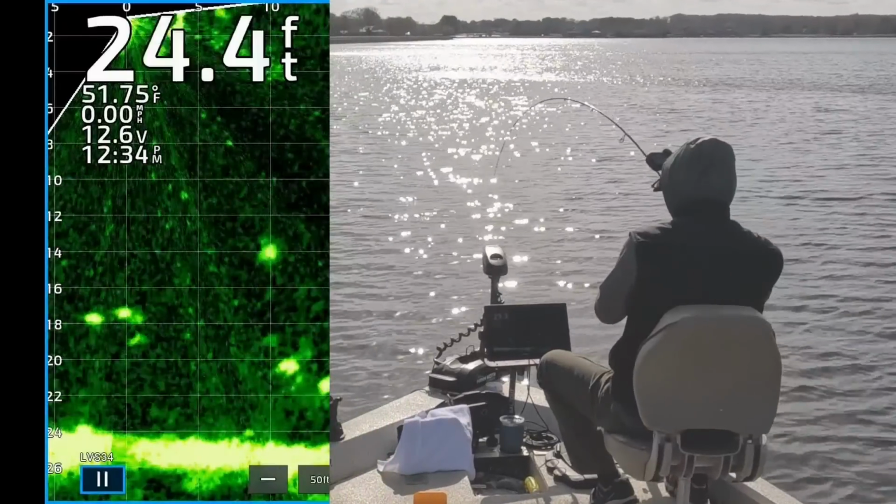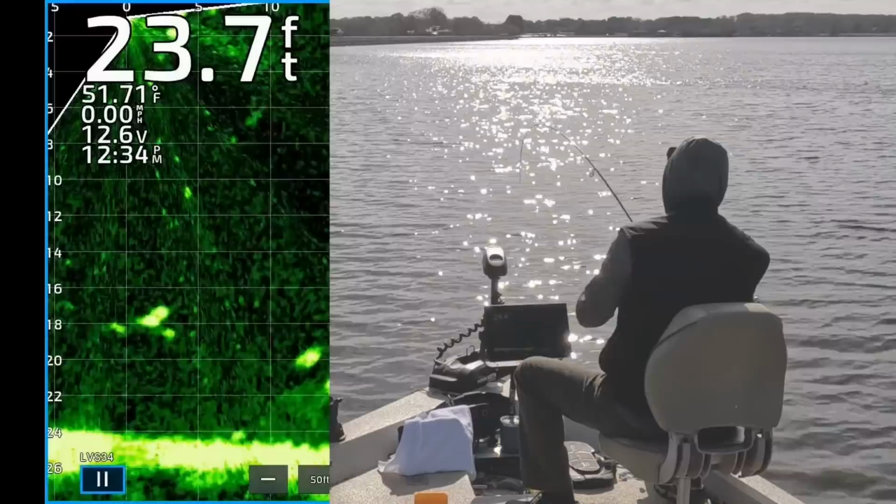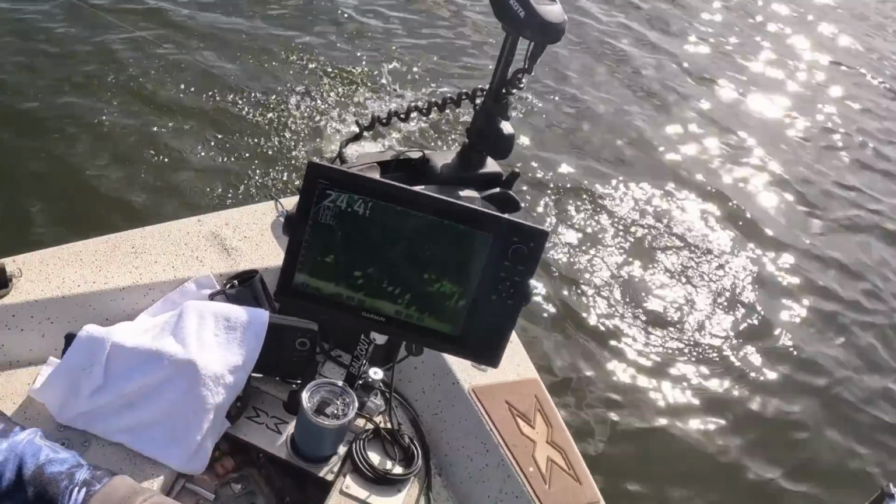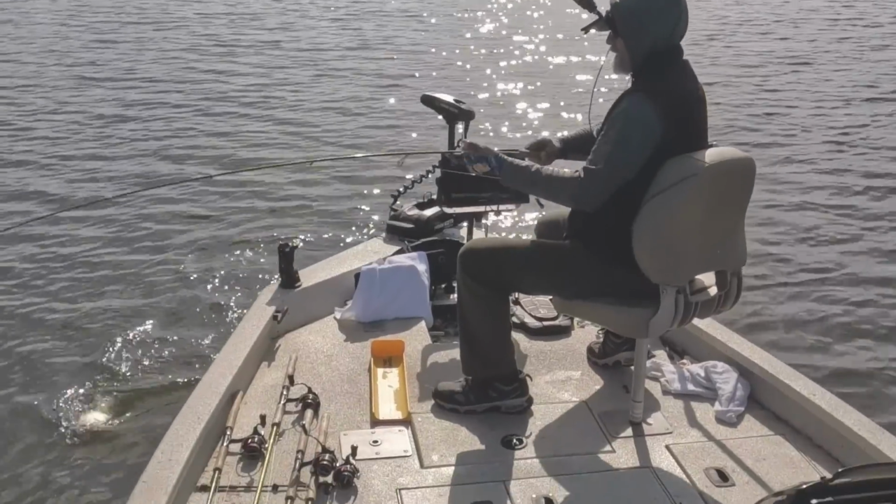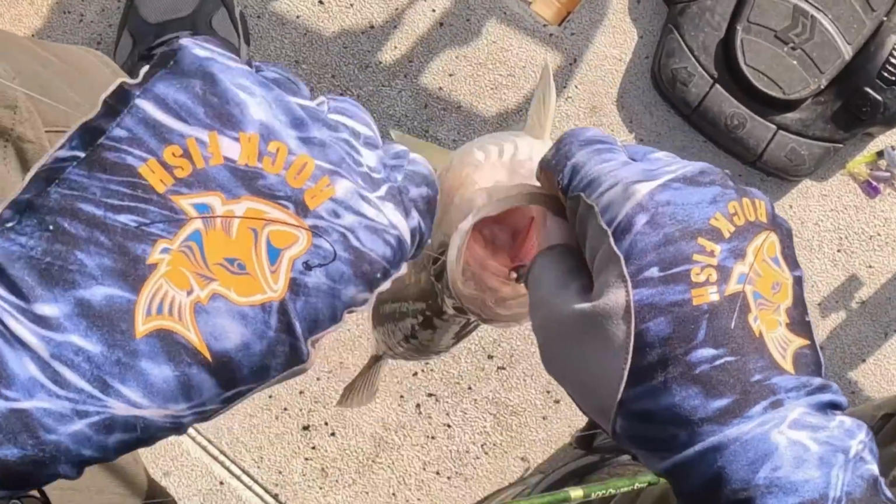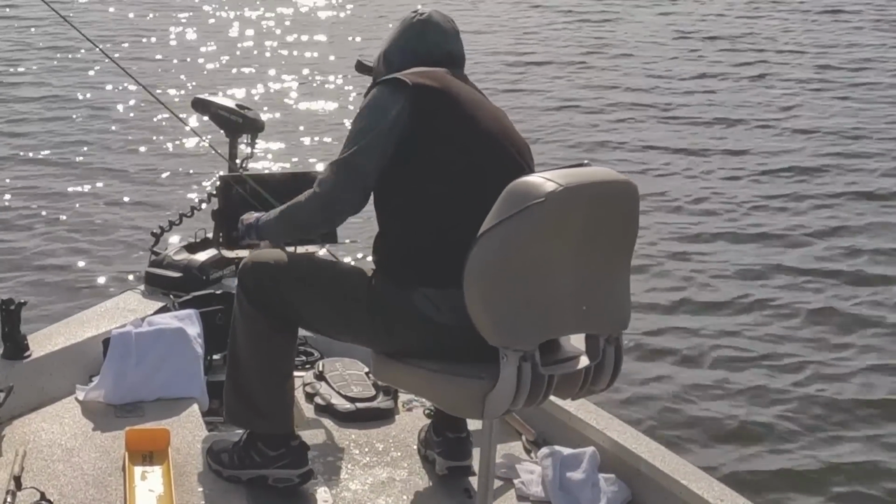There's one right under the boat. Get in the boat, little fella. Did he want that? Yes, he did.